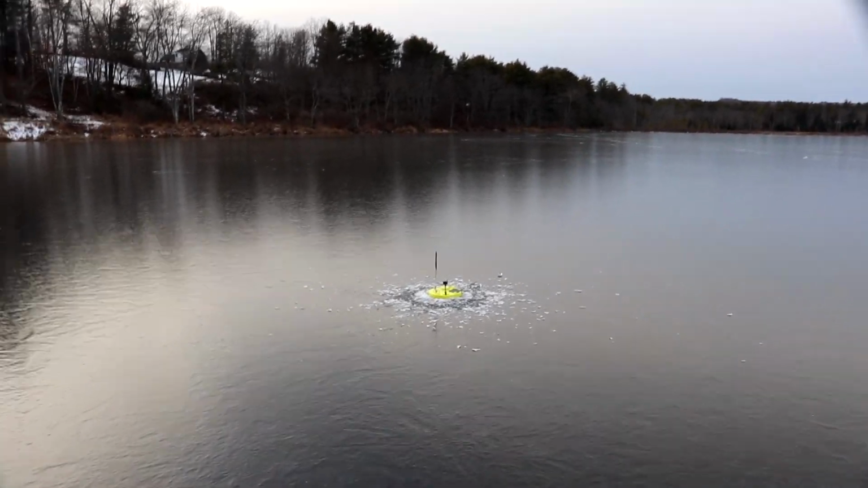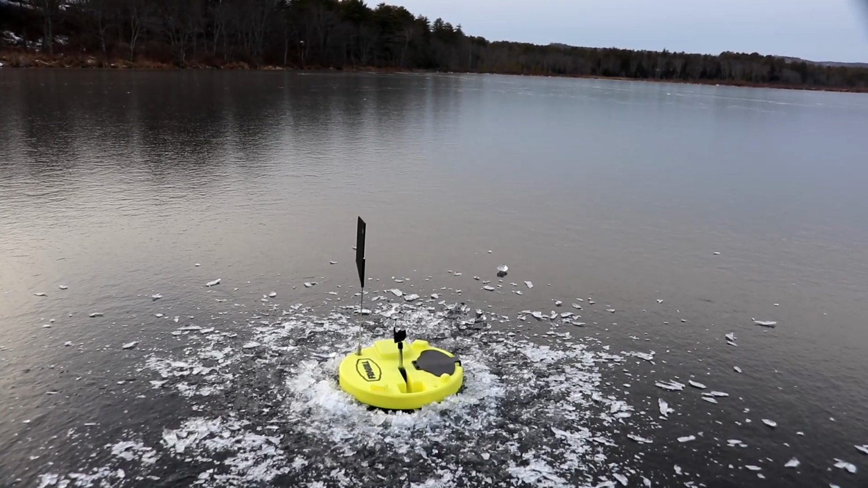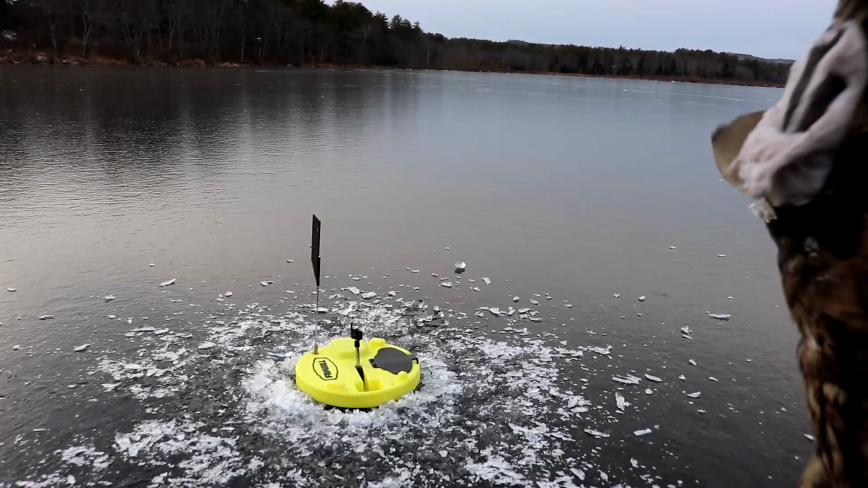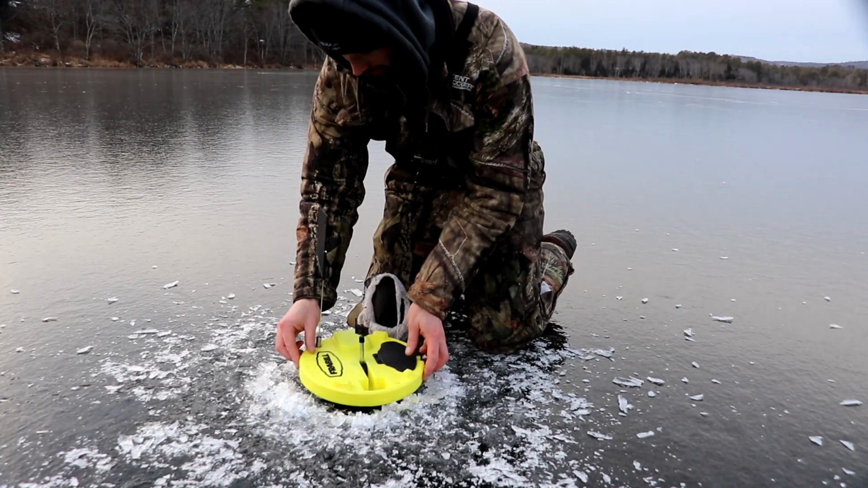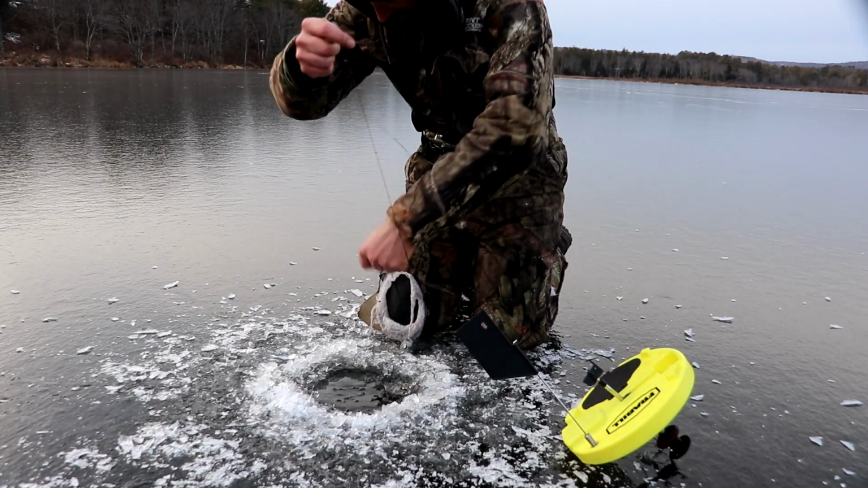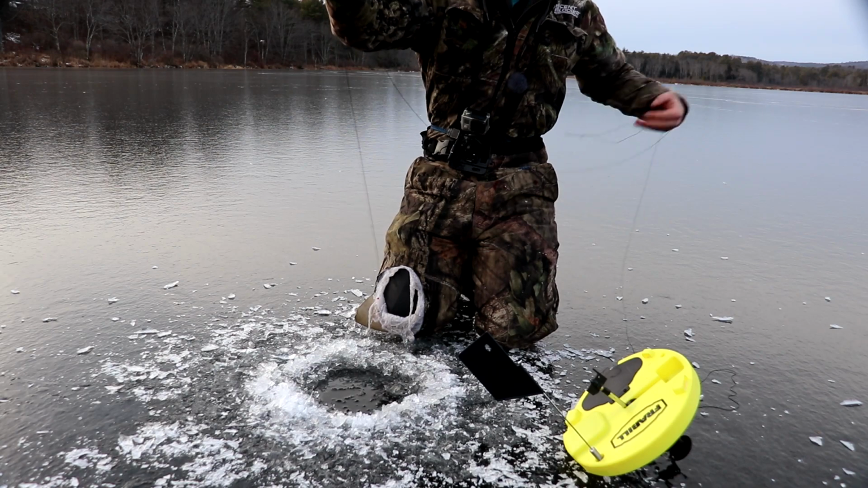Got another flag. Am I recording? I am recording. Got him. Tiny, real tiny.